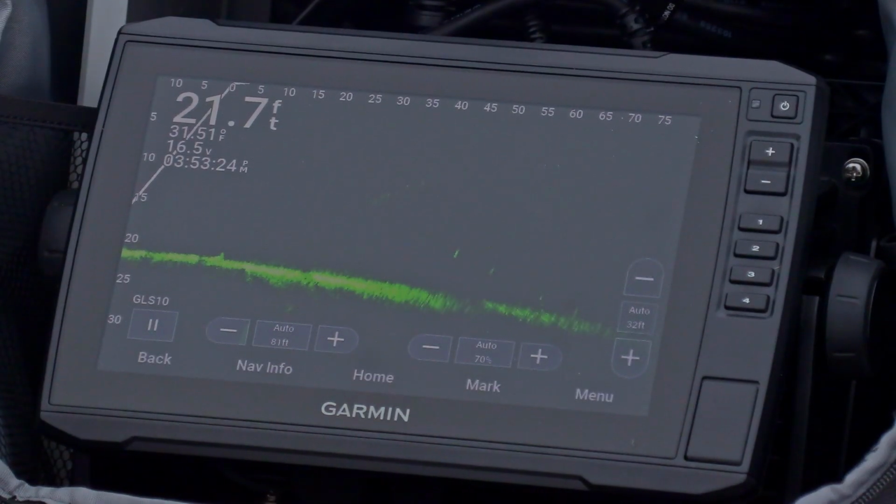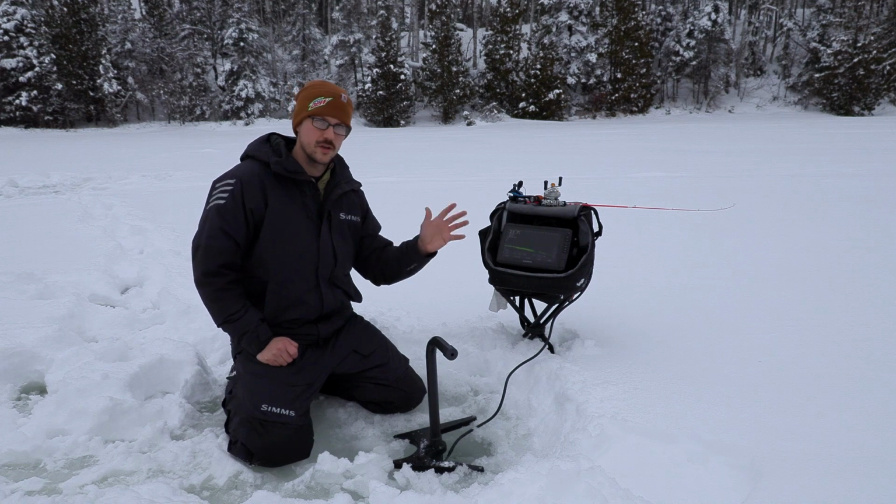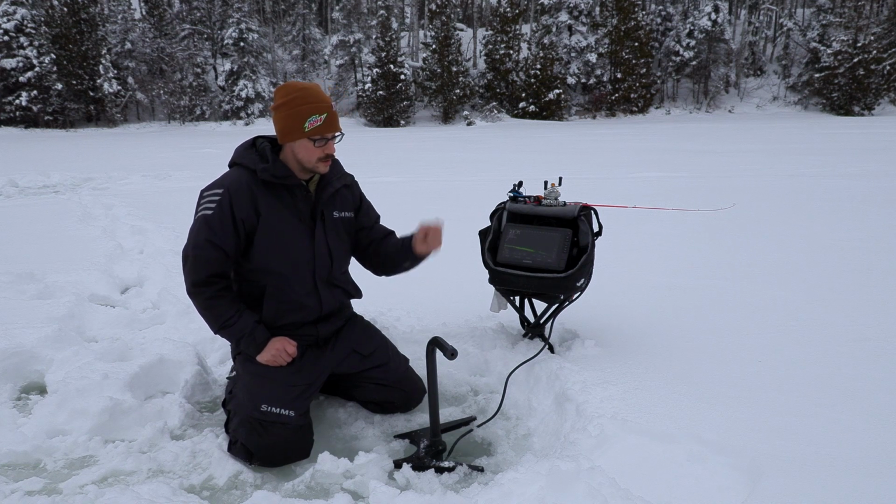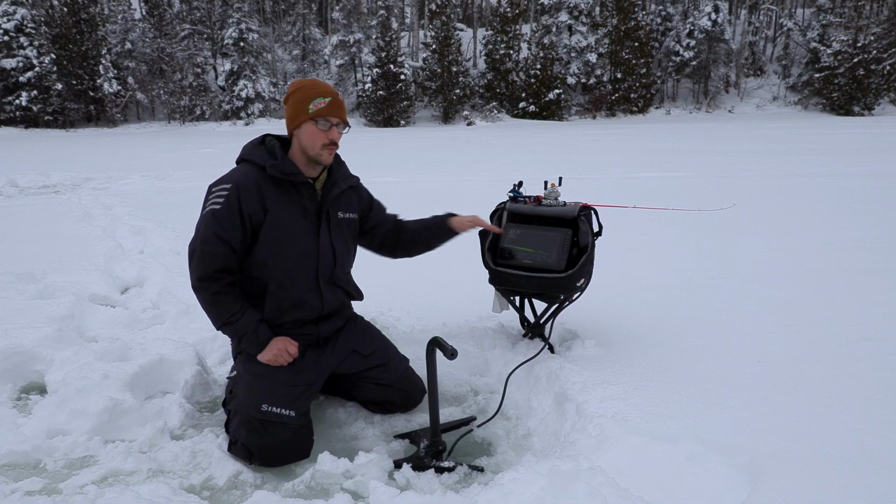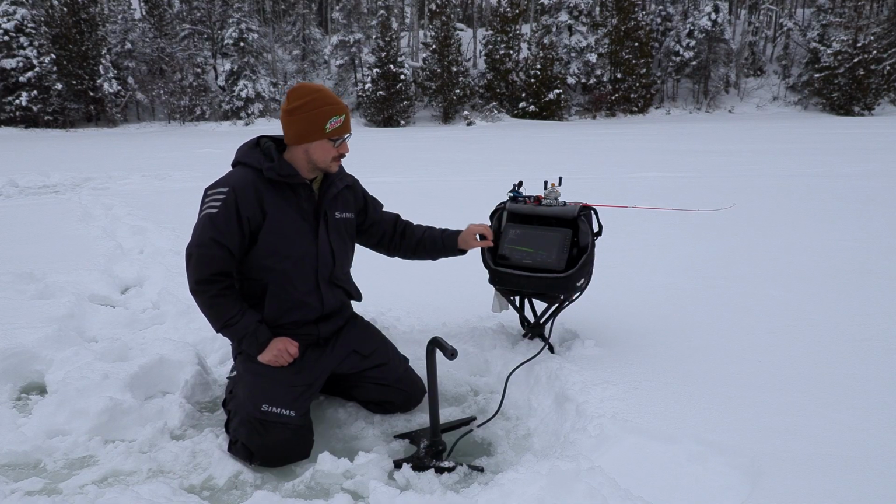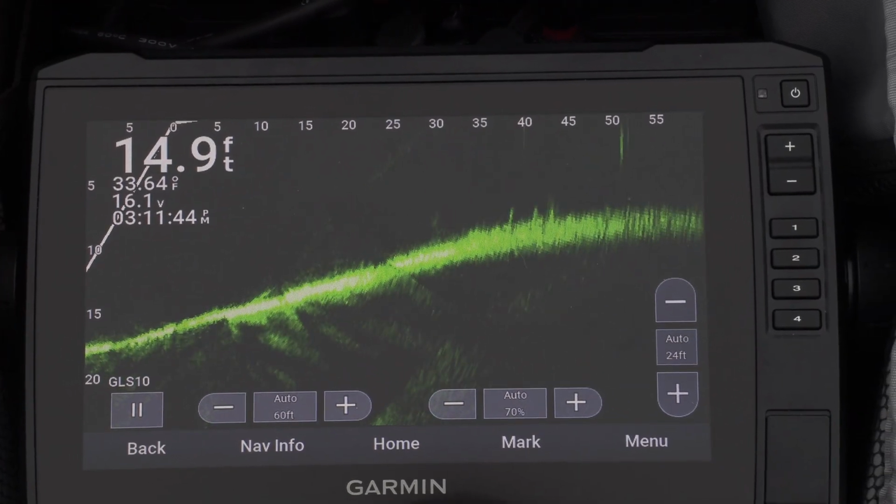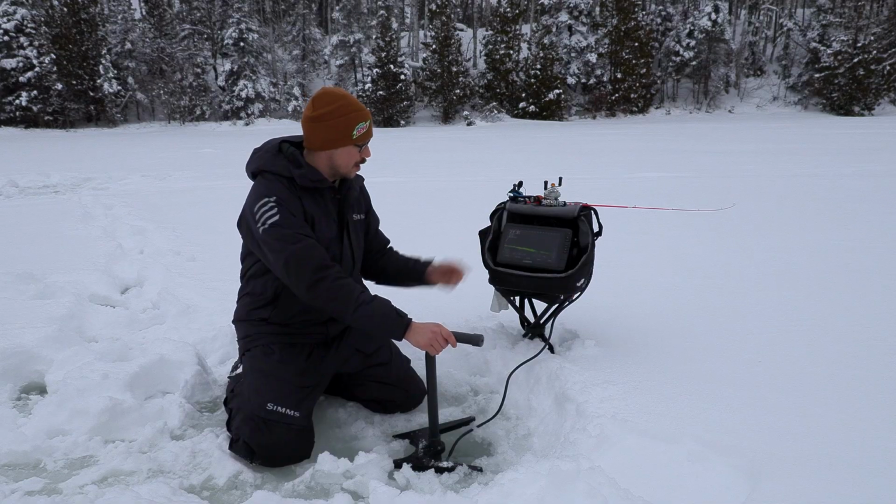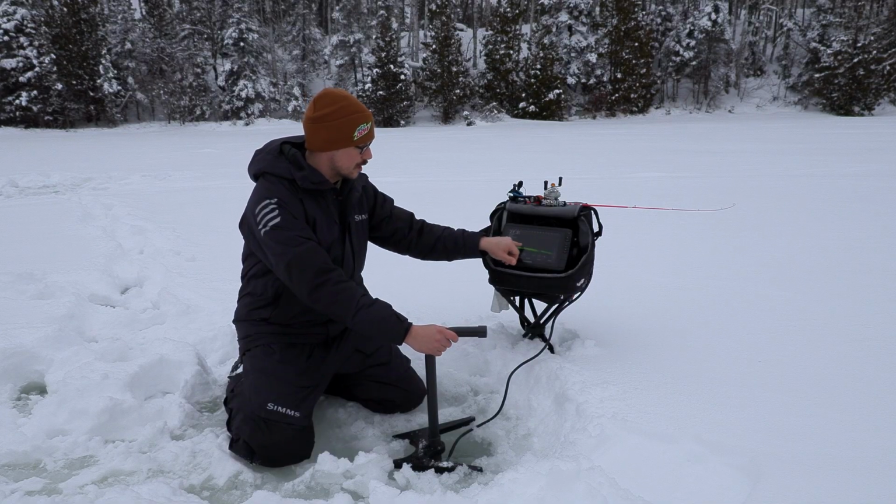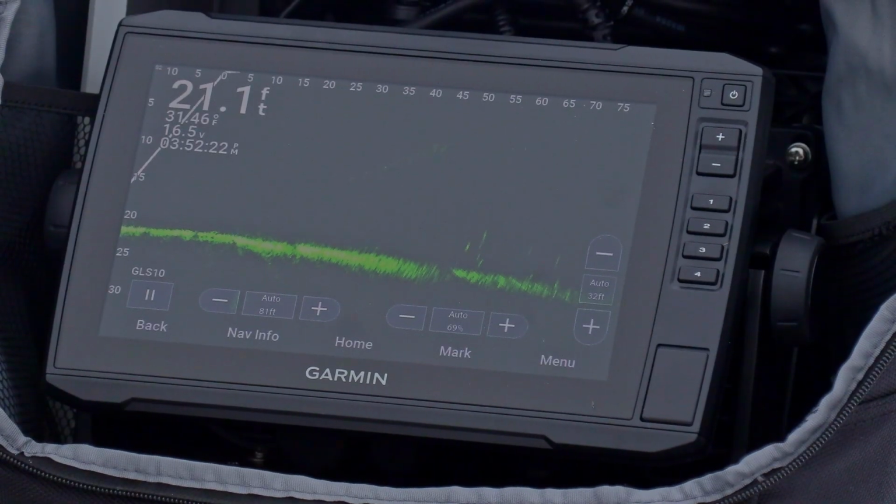How this works is traditional sonar reads from the right side going to the left, in a historical way. So if you're doing jig strokes, you see almost like a heartbeat line going up and all the way across. Versus this, where the entire screen refreshes at once. So whatever's on the screen is happening pretty much in live time. If I pan around, I can see where the bottom is, of course, and then you'll see that there's fish as well.